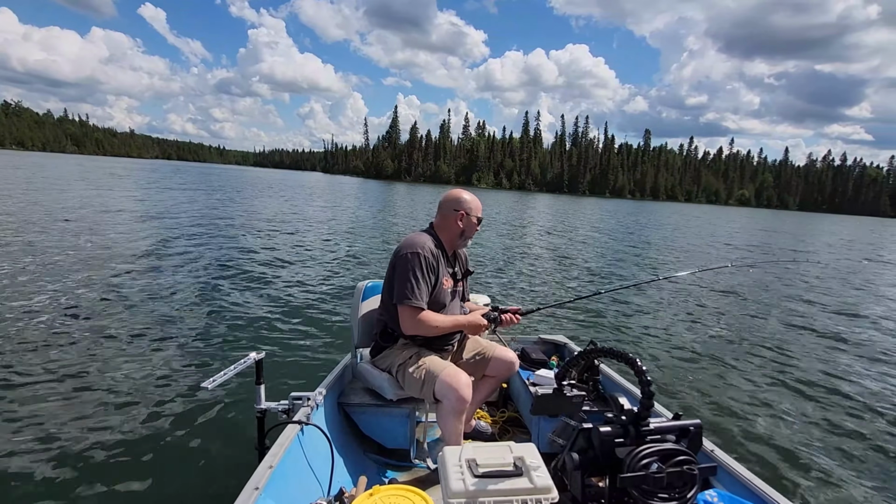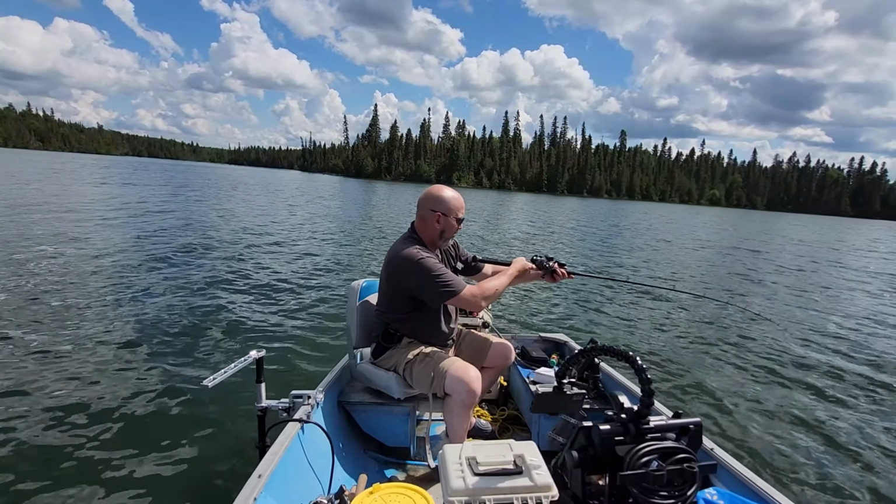Okay, we're in 43 feet of water. Oh yeah. Guides line up.